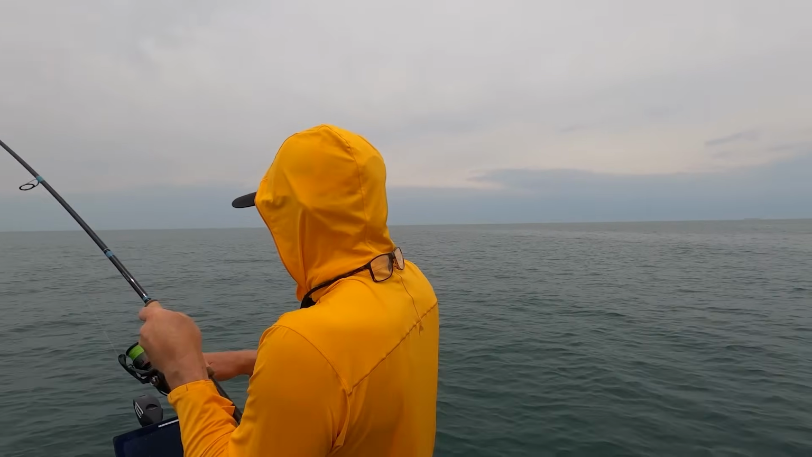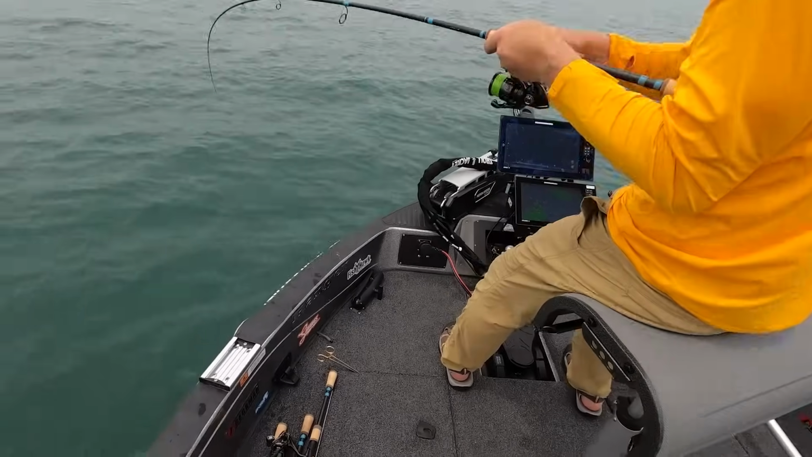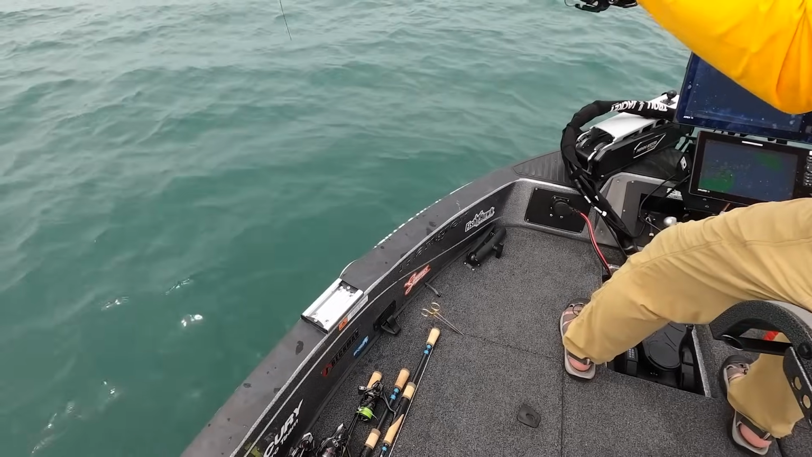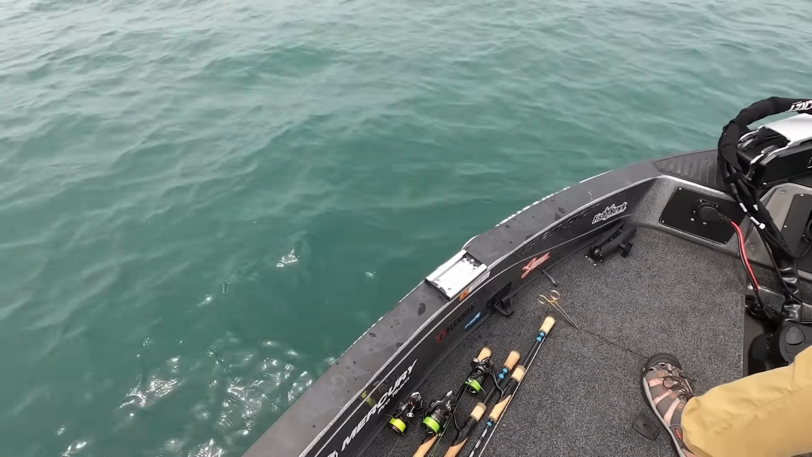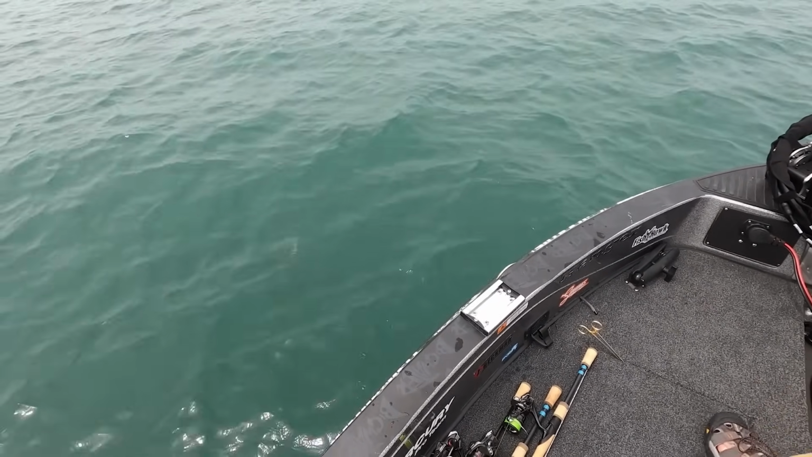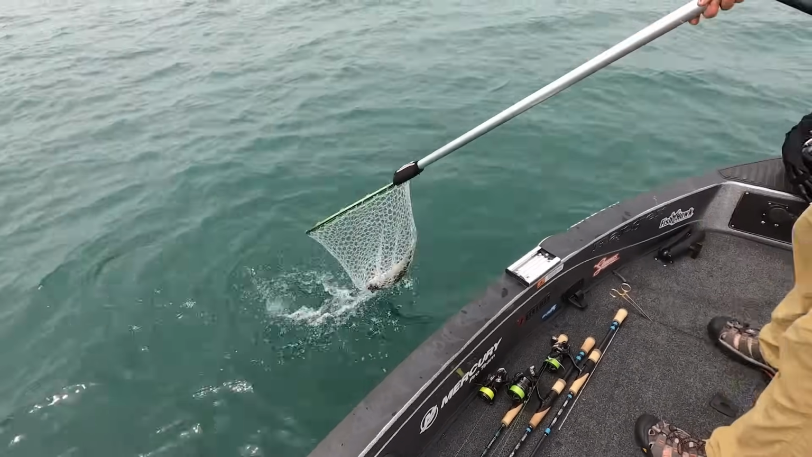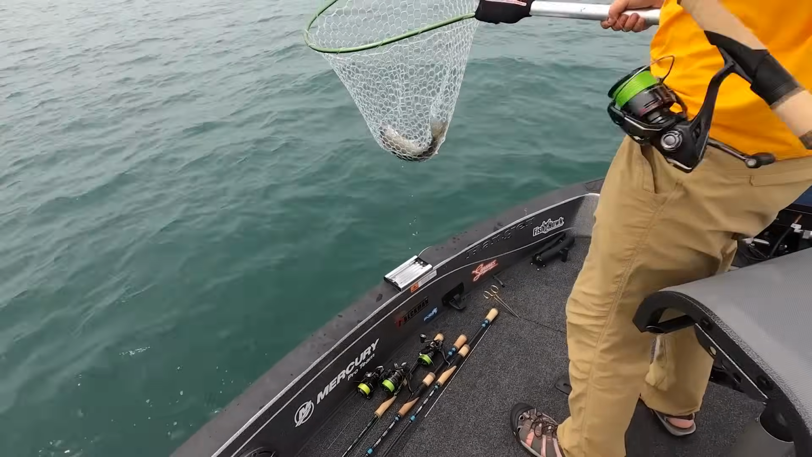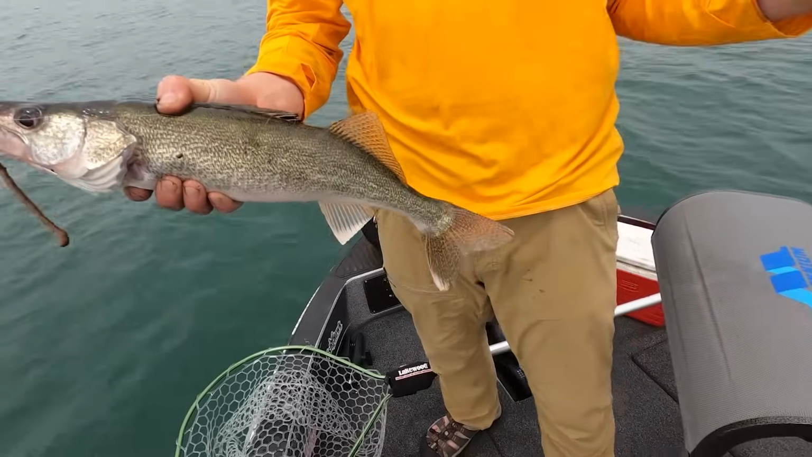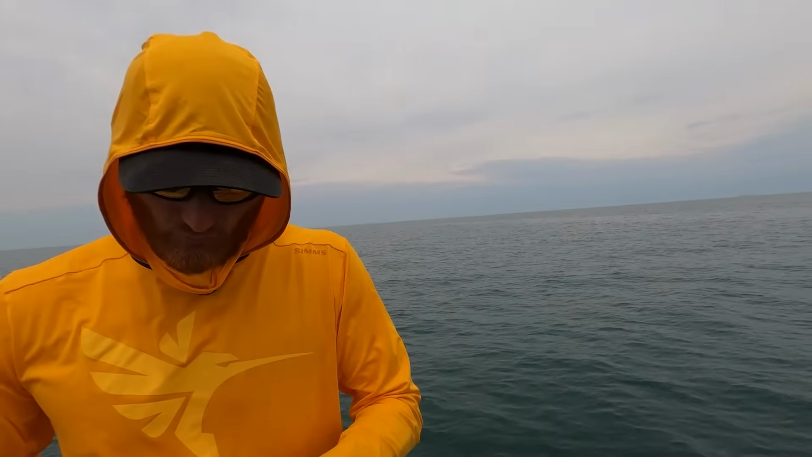Oh boy. I think we finally did it. It took a little while, but we finally got us a little walleye there. We've been kind of having a shit show here, not gonna lie to you. We had a catfish. We finally have a walleye.